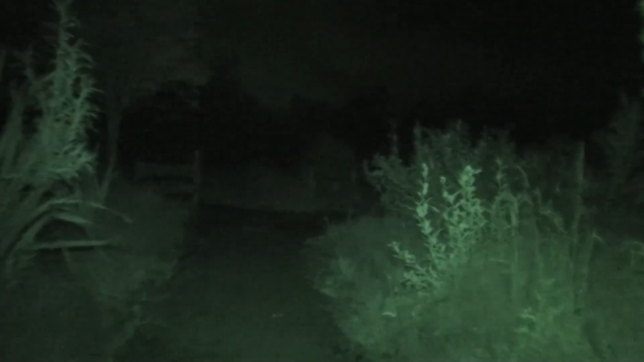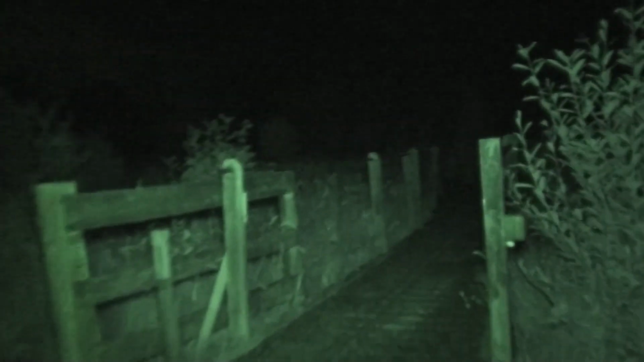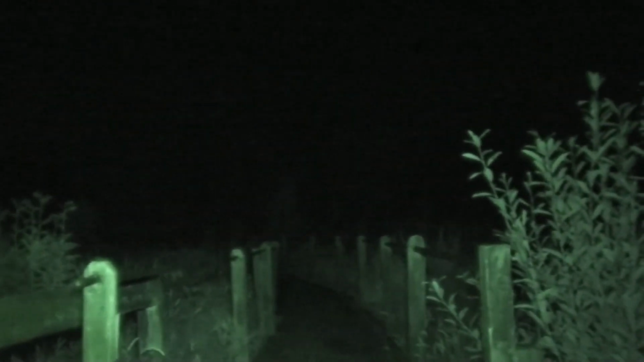I'm back at the entrance, folks. And there's the pond that we had here at the entrance and stuff. Right. That's just a shortcut over to the round tower and that.